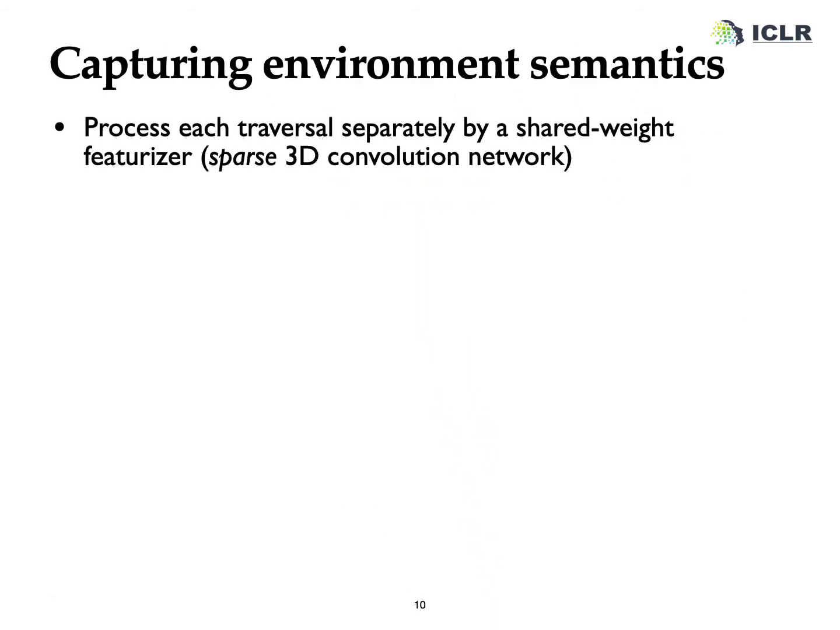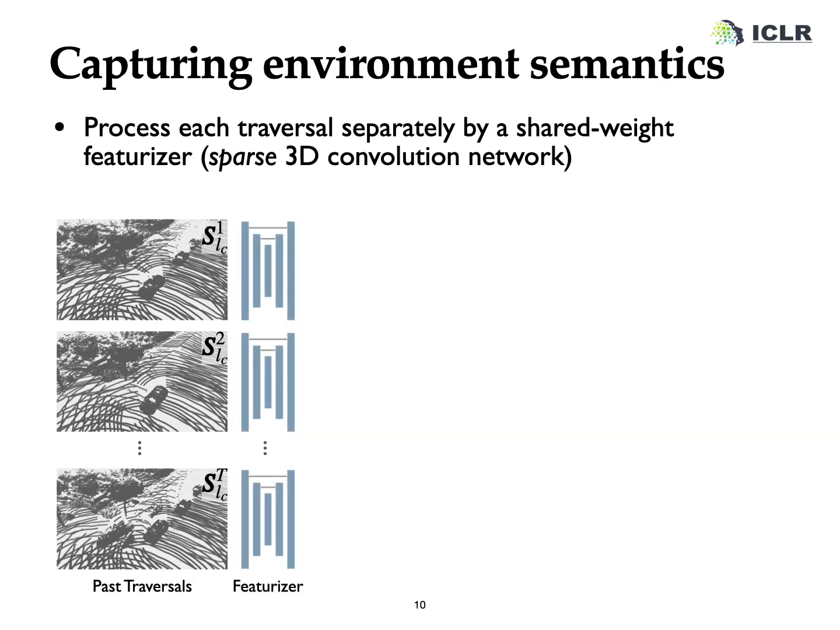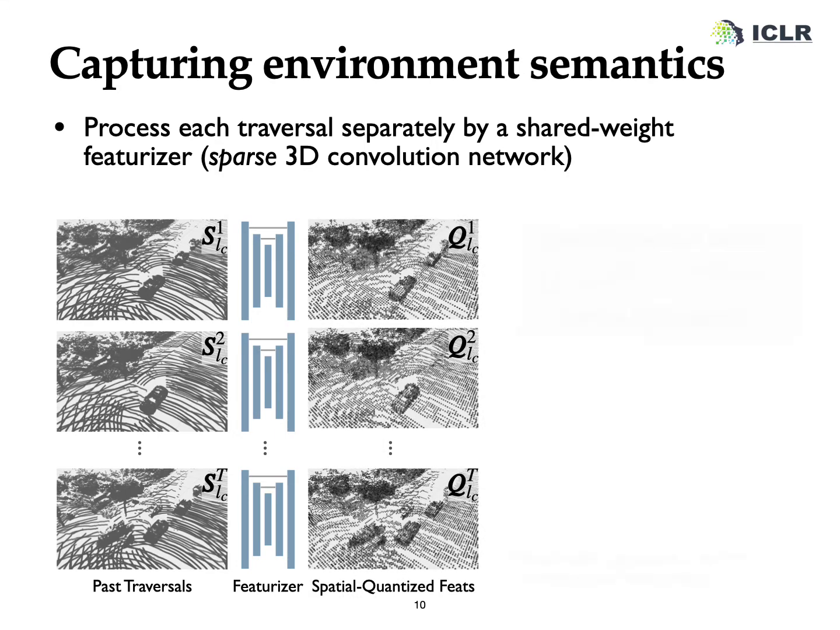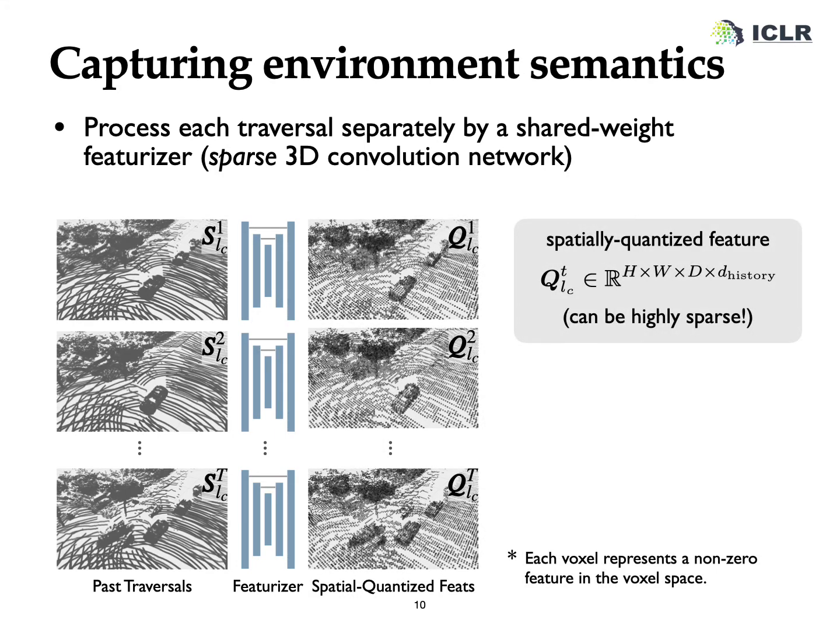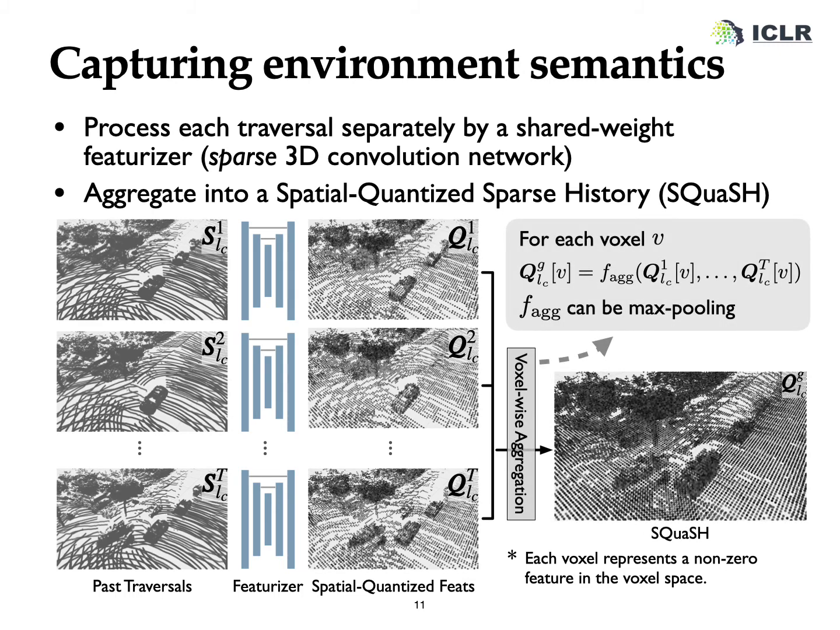To implement these intuitions, we propose the following. To start, T different path traversals of the route of interest are aggregated into T dense point clouds, as shown on the right. We then capture the environment semantics by processing each of them separately with a featurizer and obtaining spatially quantized features. We then apply a voxel-wise aggregation function to reduce these features into one sparse tensor for later reference. We denote it as squash features.